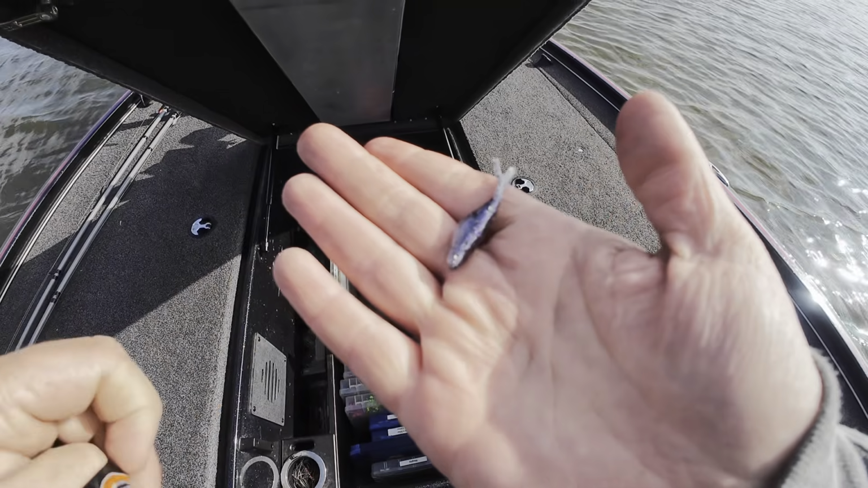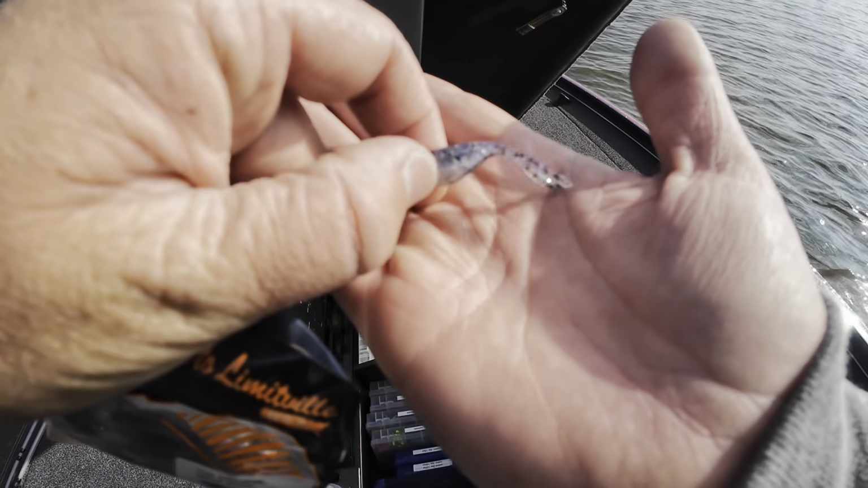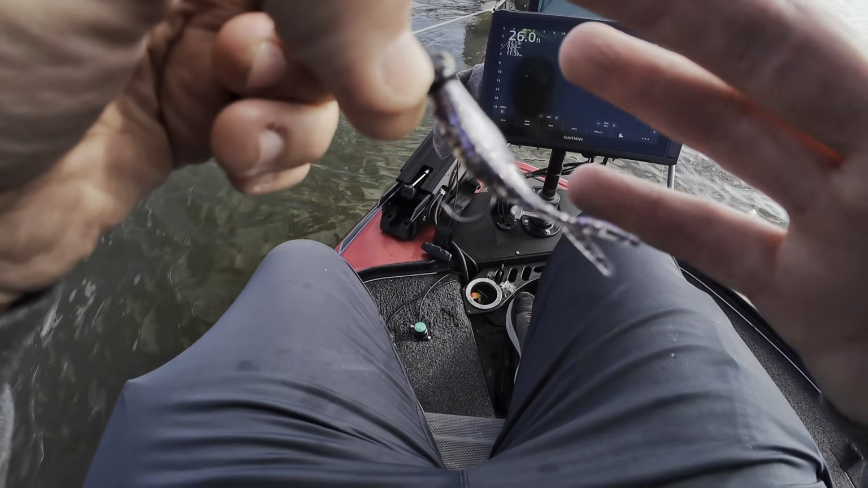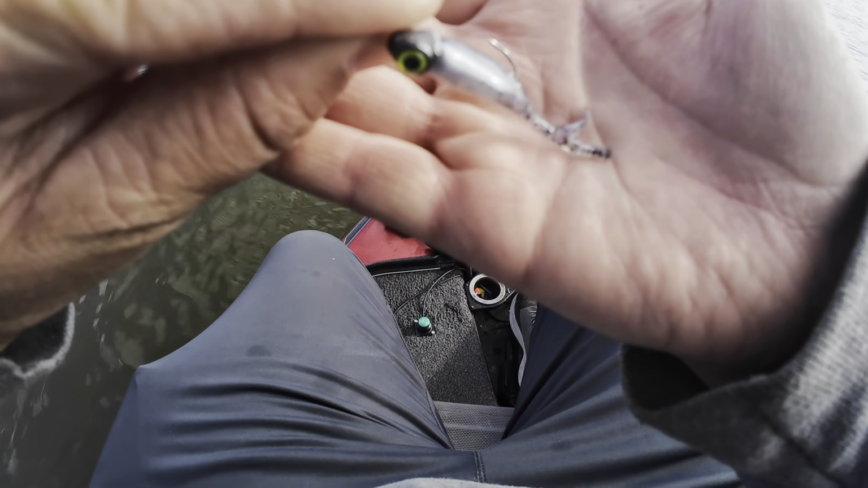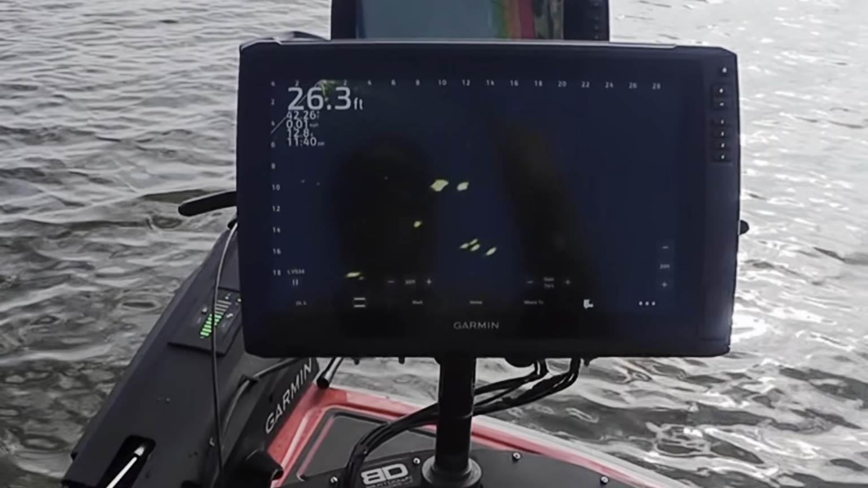There's your cool little bait. It's real natural shad pattern. So let's throw that on and give that a shot. All right, there it is. If I was a crappie, I'd eat that. That looks good. See if it'll catch some fish. I see a dandy.